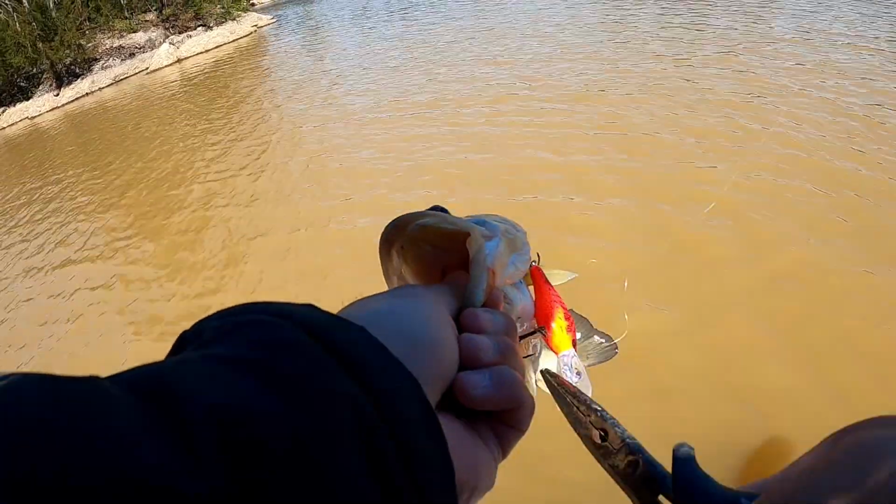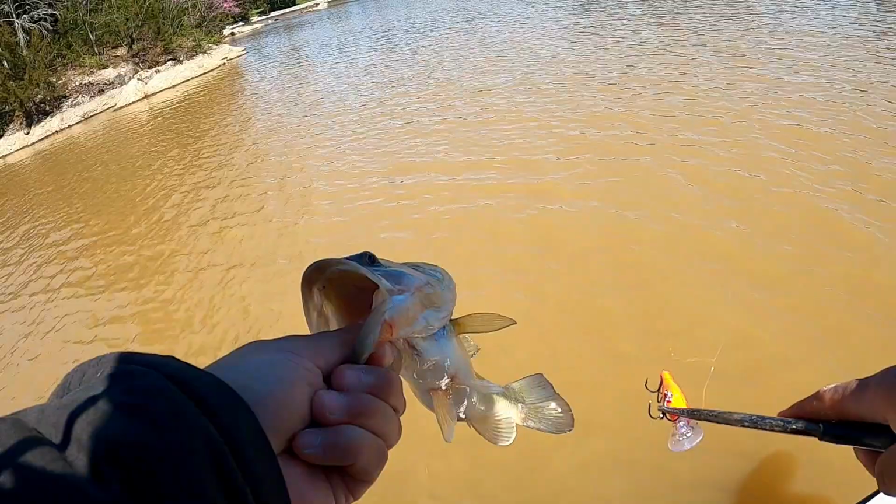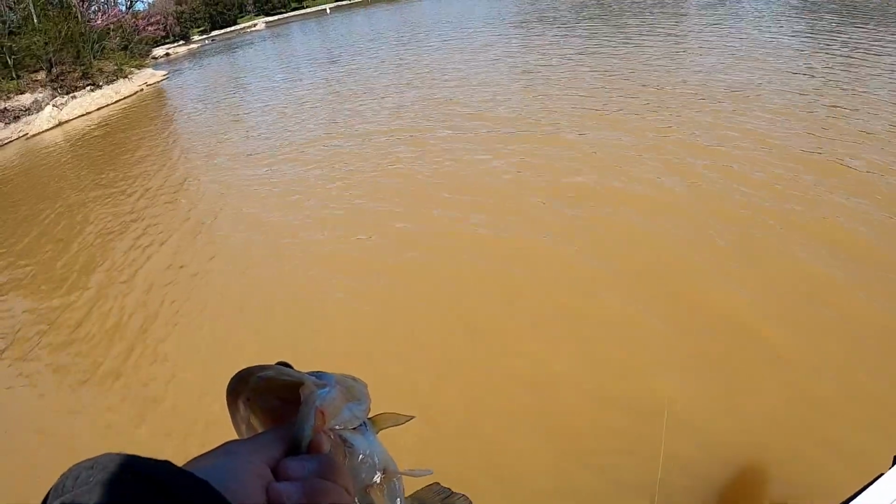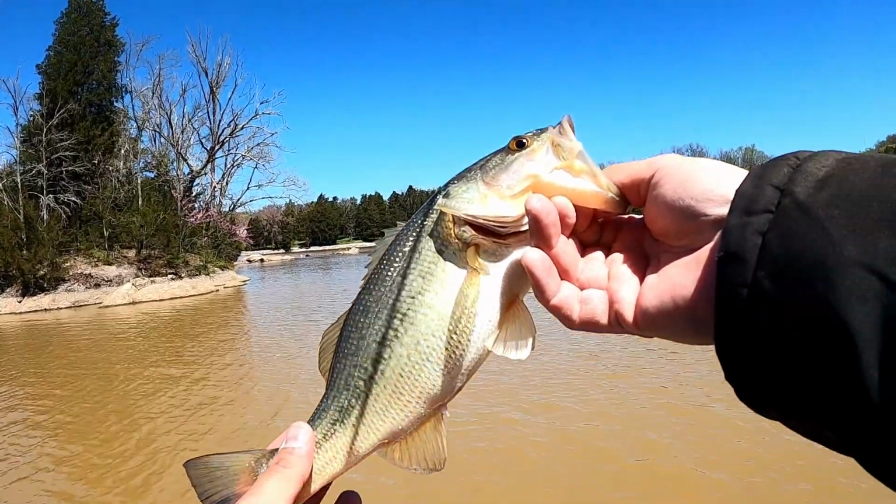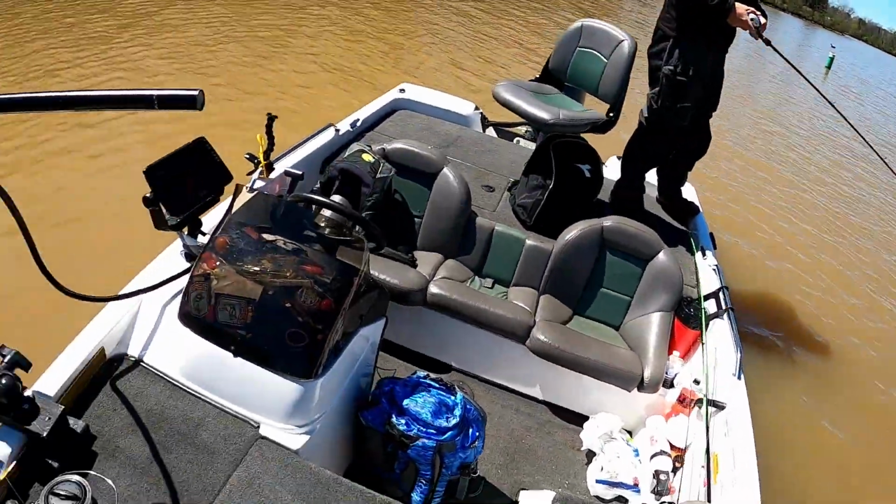Pliers here to make it easier on you, buddy. Just hook out of your belly. There you go. Hey, that came off real easy. You weren't on there that good. It's chunky for his size. So he's under 12. You know what? I can tell you real quick.